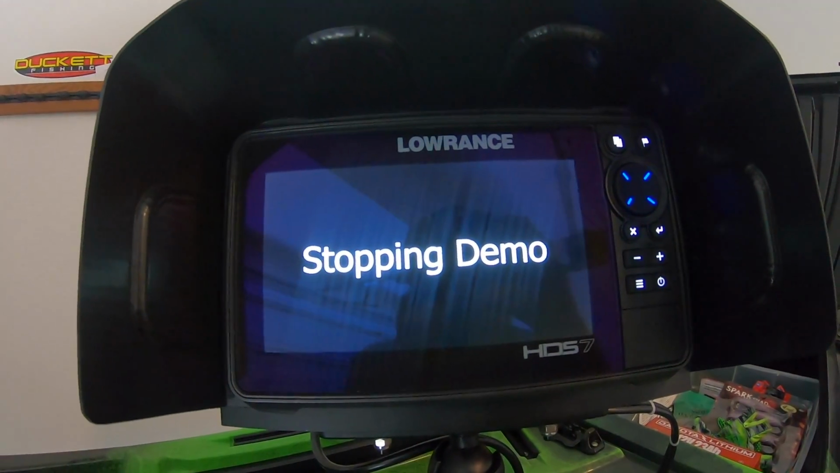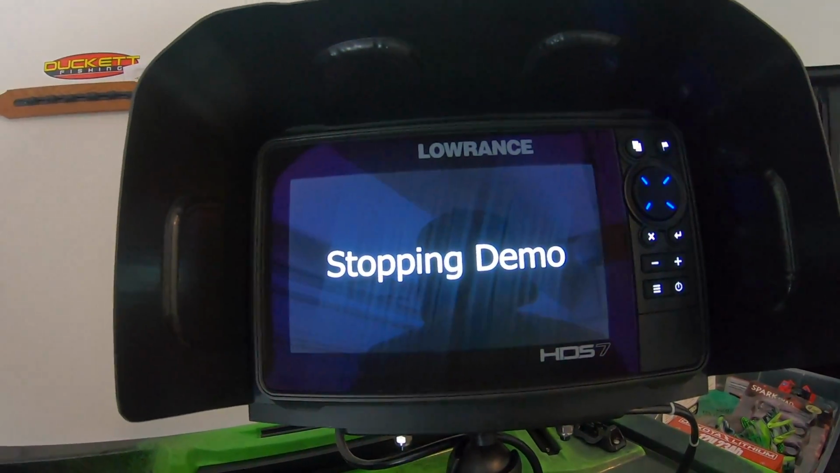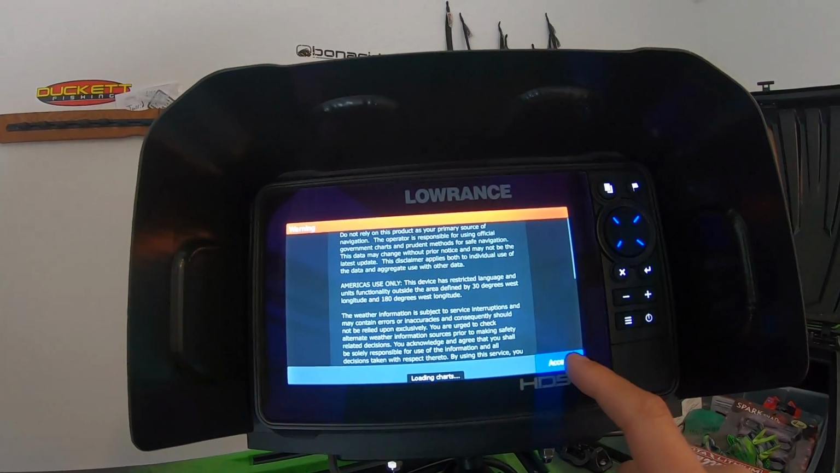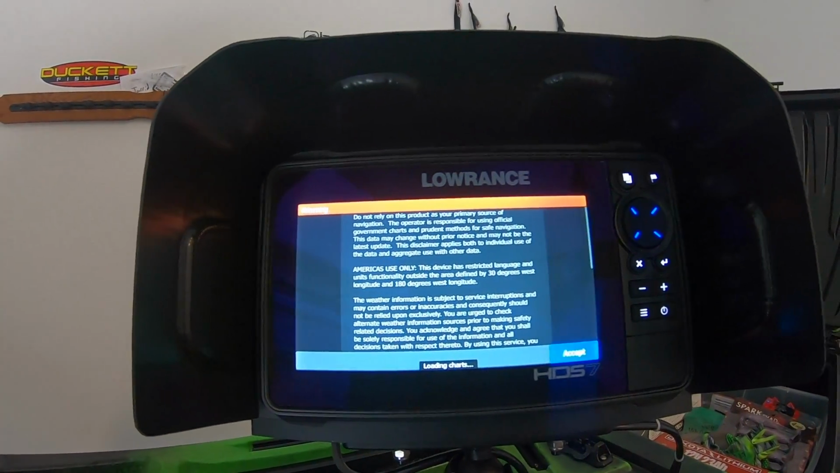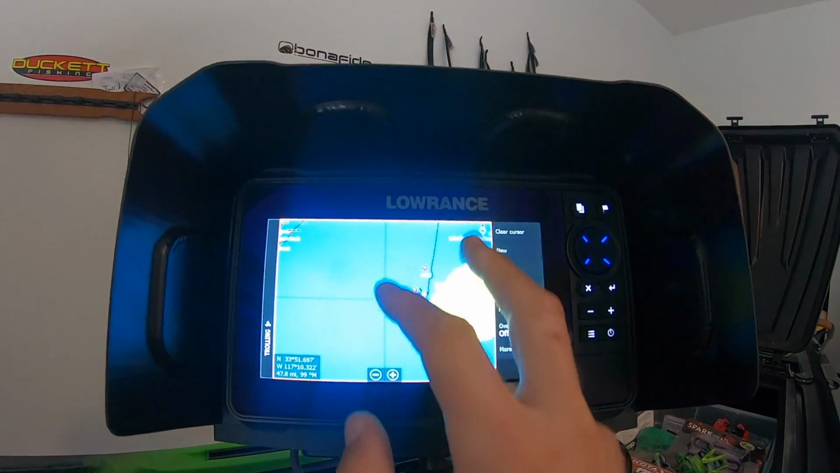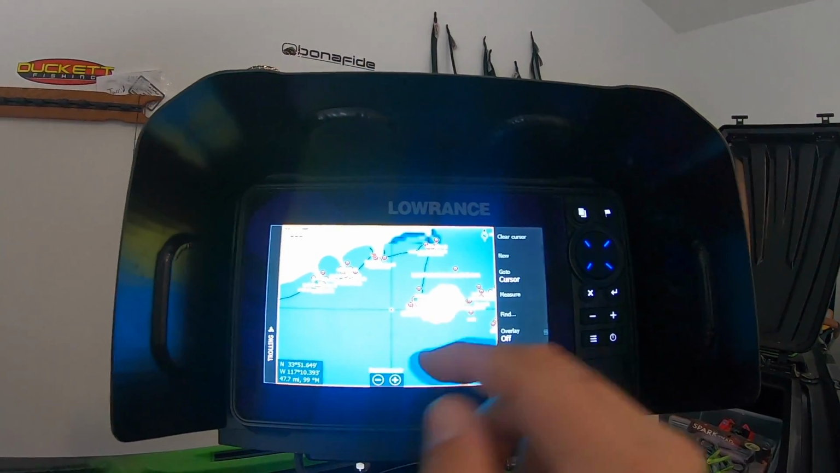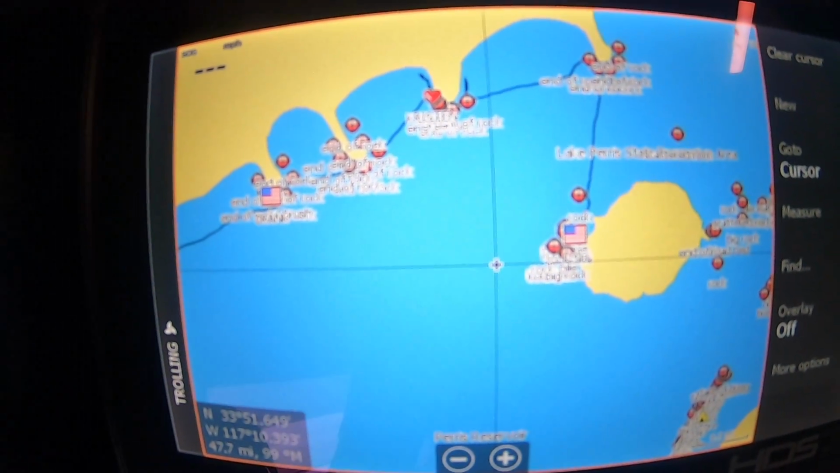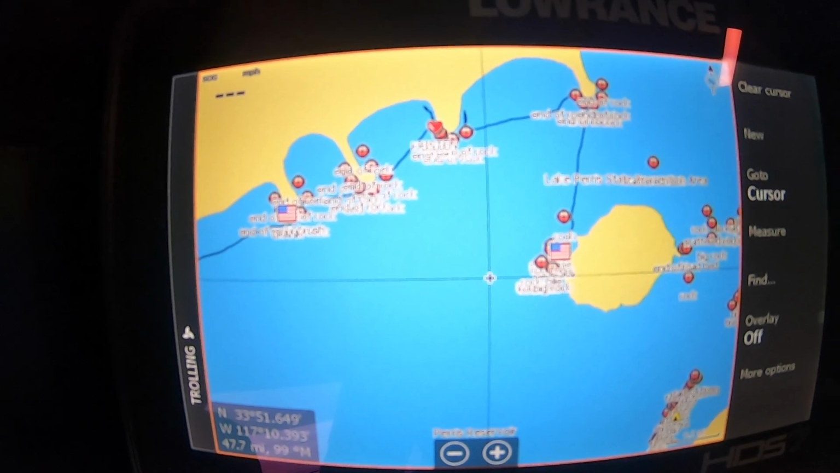And I'm gonna show you guys the difference between having no Hot Maps Platinum and having Hot Maps Platinum. Okay, so not right now. So this is Paris right here. I don't know if you guys can see this. This is Paris without any of the contours or anything.